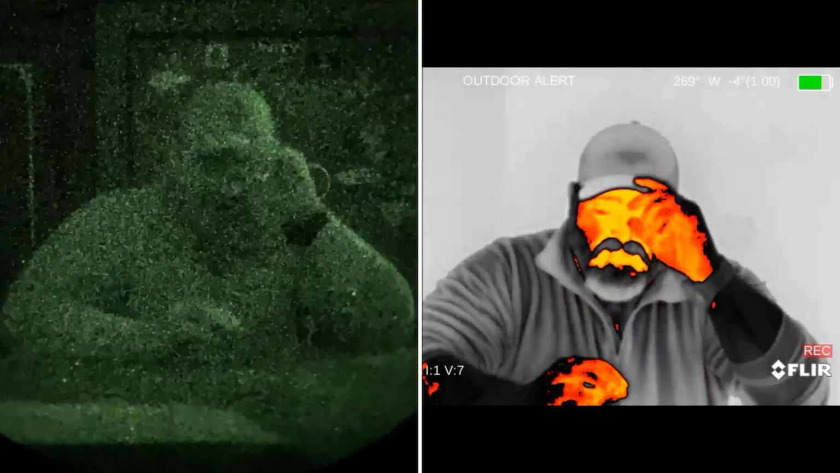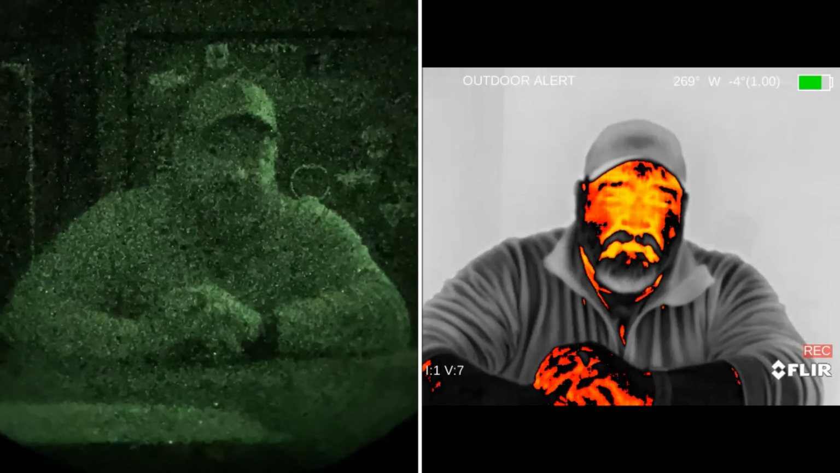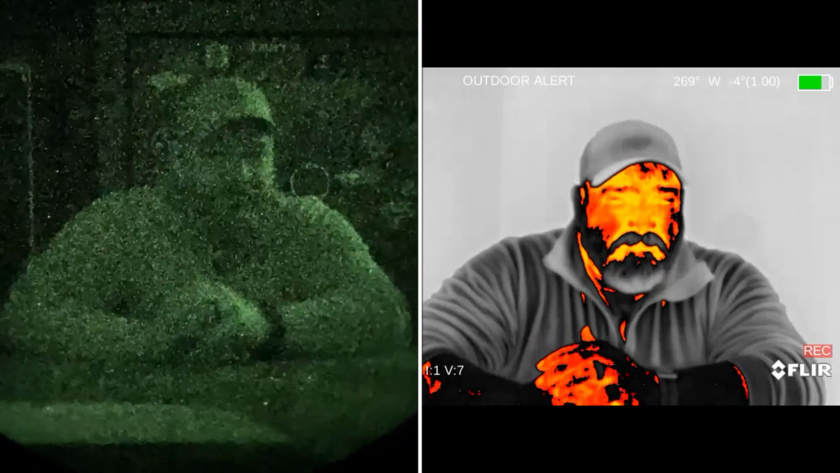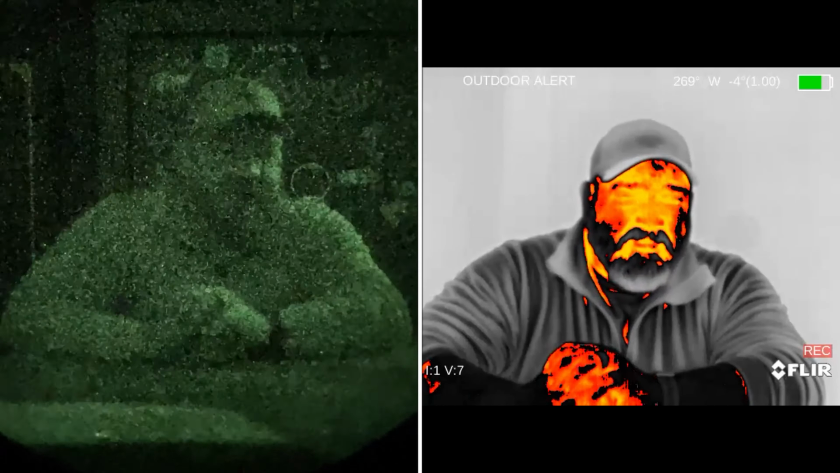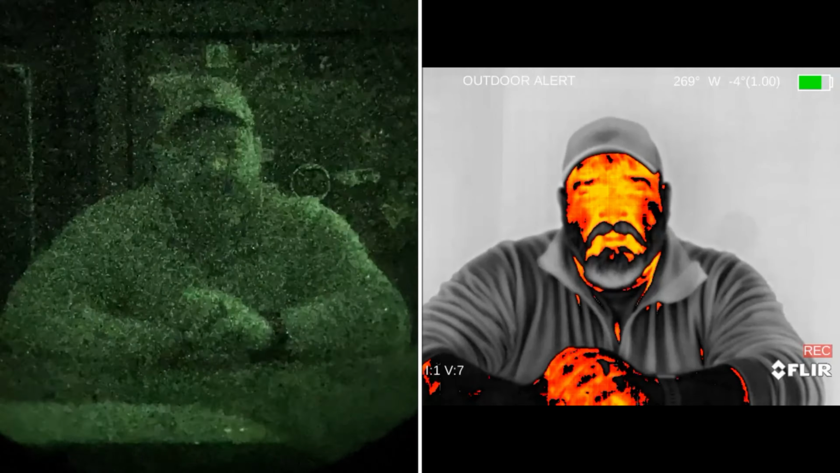All we have are these amazing eyes that see great in daylight or with some sort of a light source. So that's why I have night vision, that's why I have thermals, and that's why I use them regularly, because it's amazing. It's a great superpower to have.